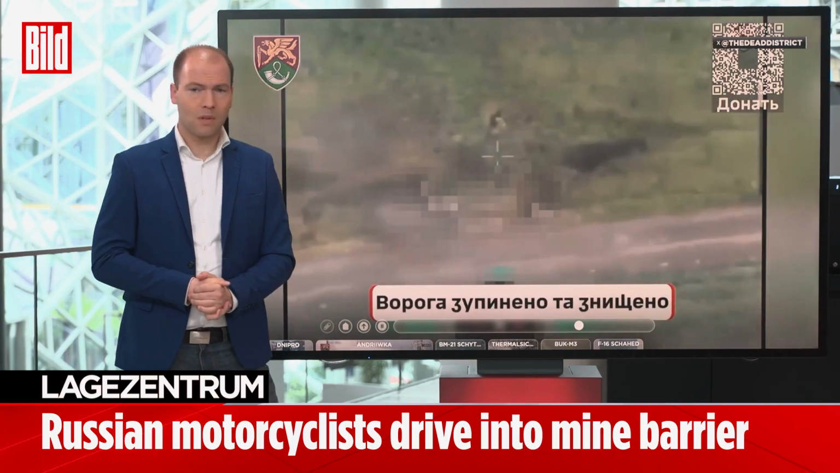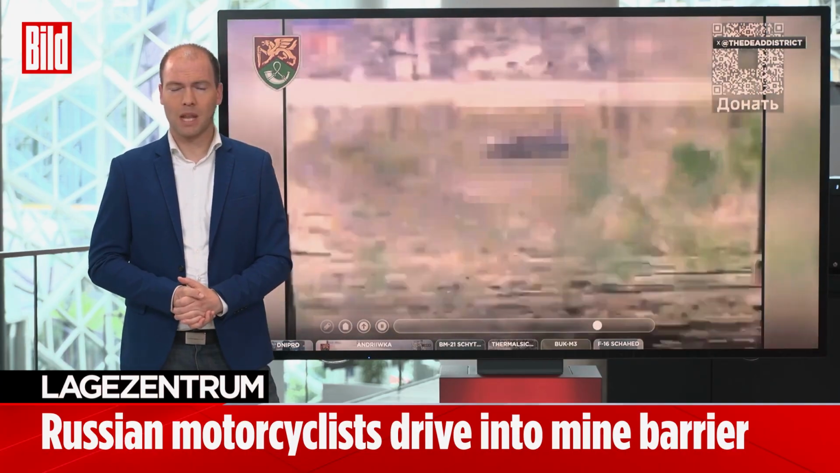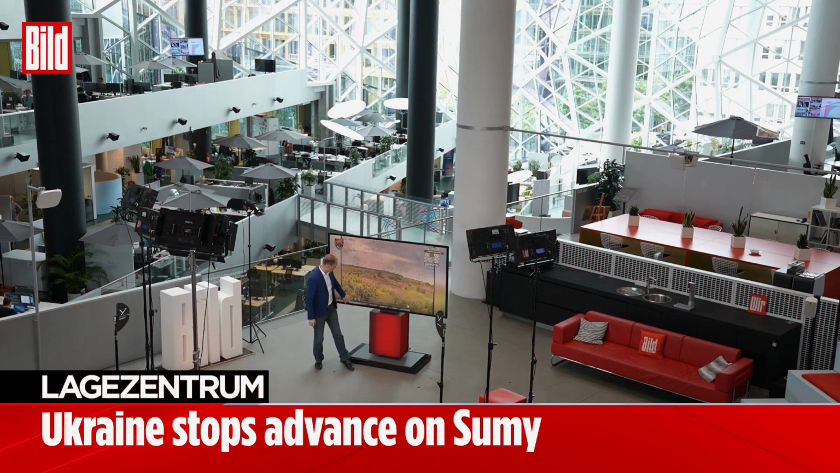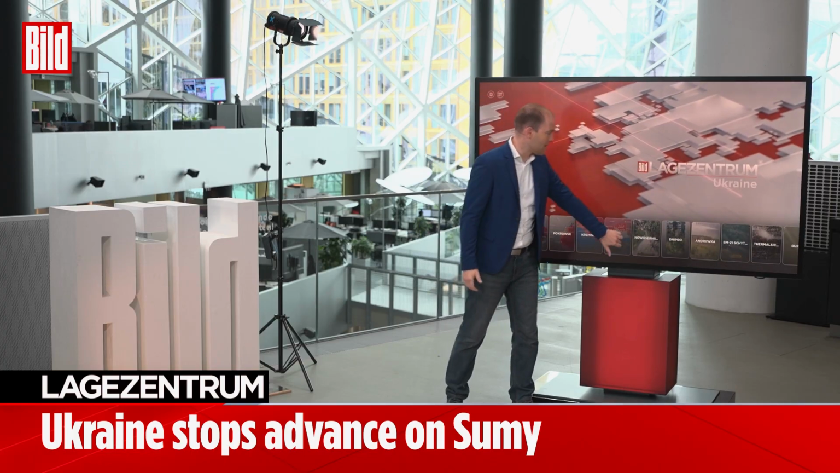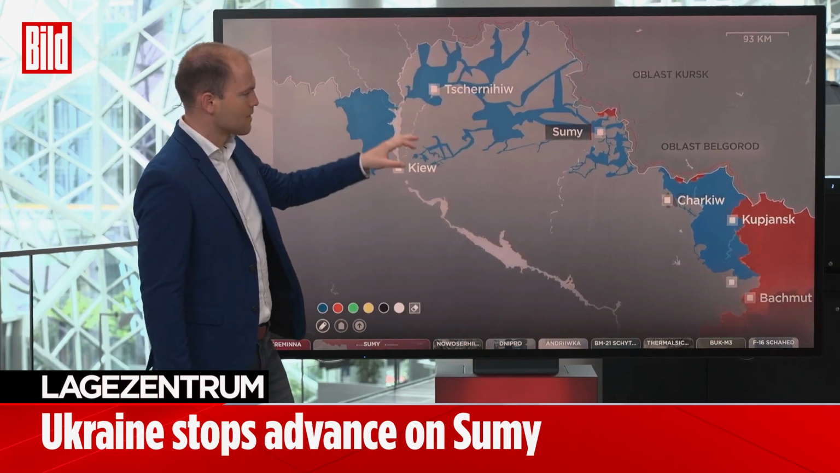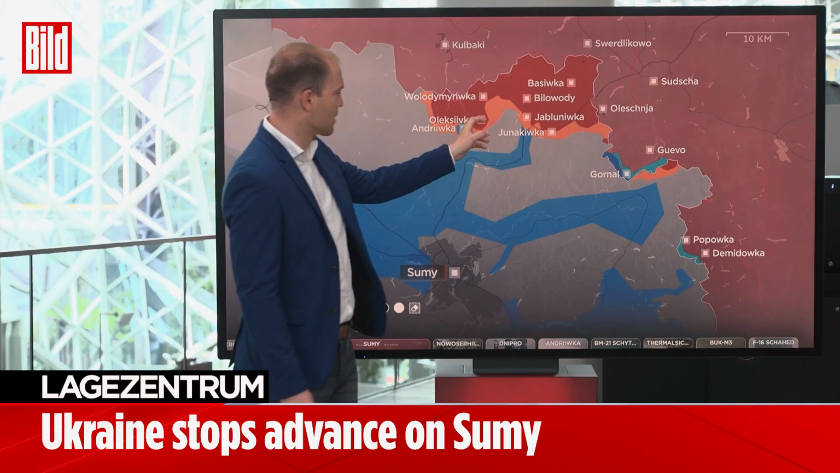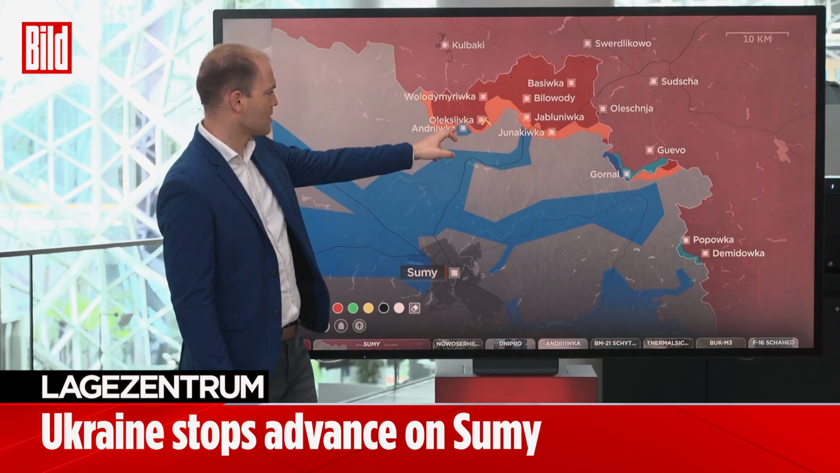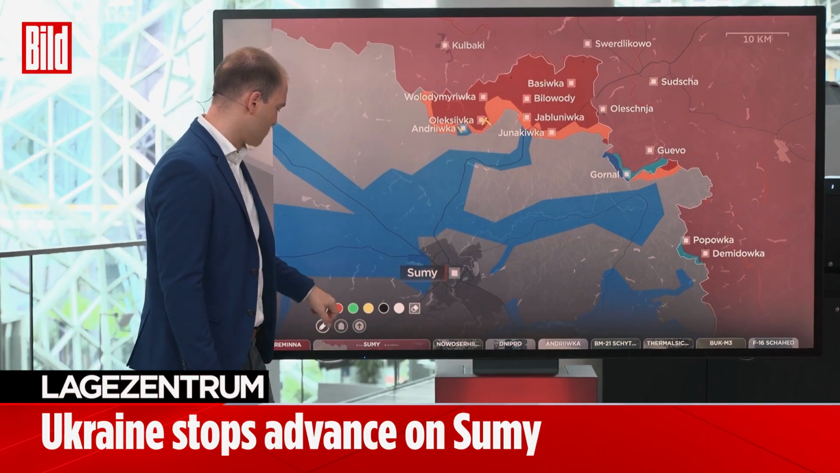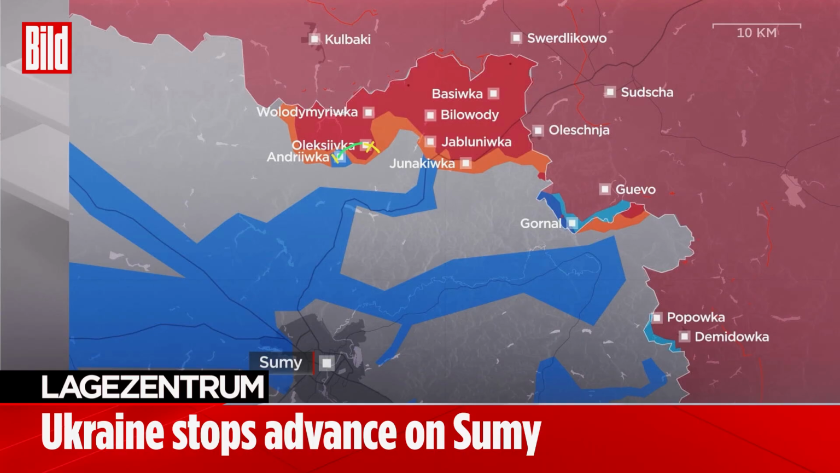They tried using these roughly 9 motorized infantrymen, so very, very lightly mechanized infantry, to regain control of this location. Let's look at the whole situation on the map to understand that the Russian offensive has, at least for now, been halted in Sumy. What we just saw were, as I mentioned earlier, the video footage captured in Oleksivka. That's this small town, which is under Russian control here, visible in this area. And the primary objective of the Russian assault was Andriivka, which was successfully recaptured by Ukrainian forces. And we just saw it. All the footage we just watched comes from just those 2 kilometers. However, that was enough.